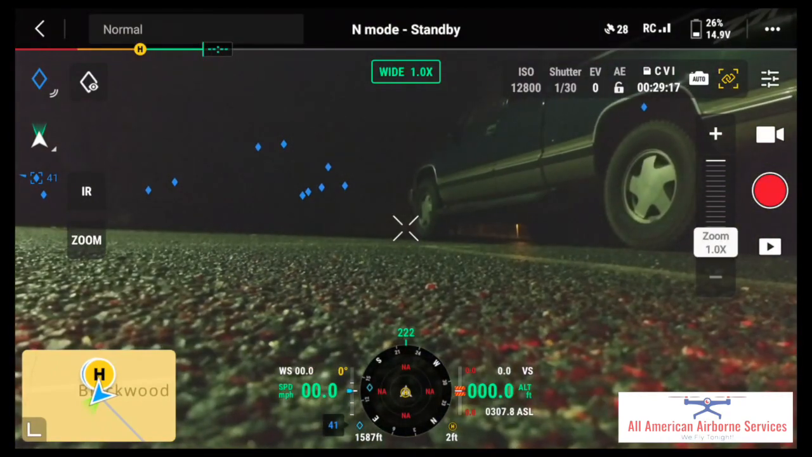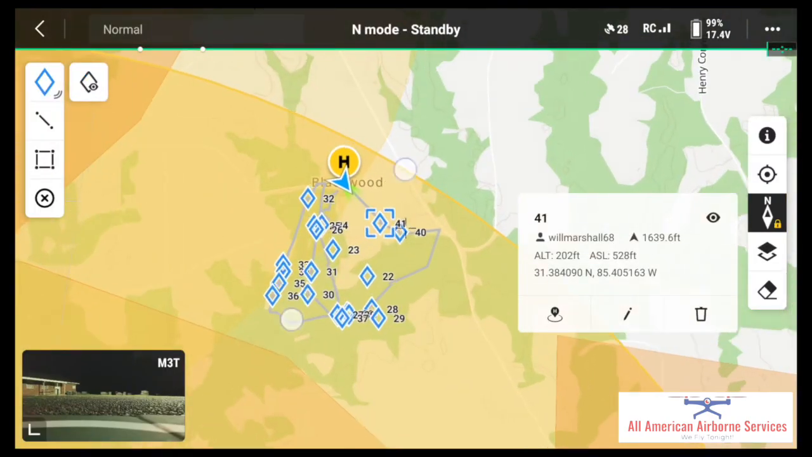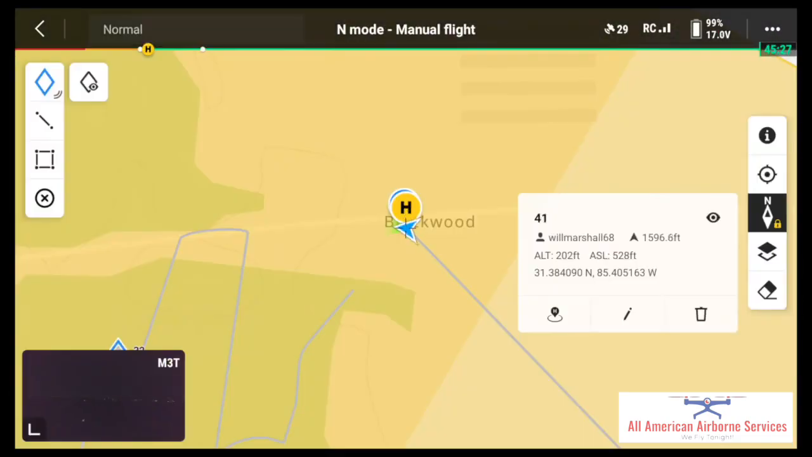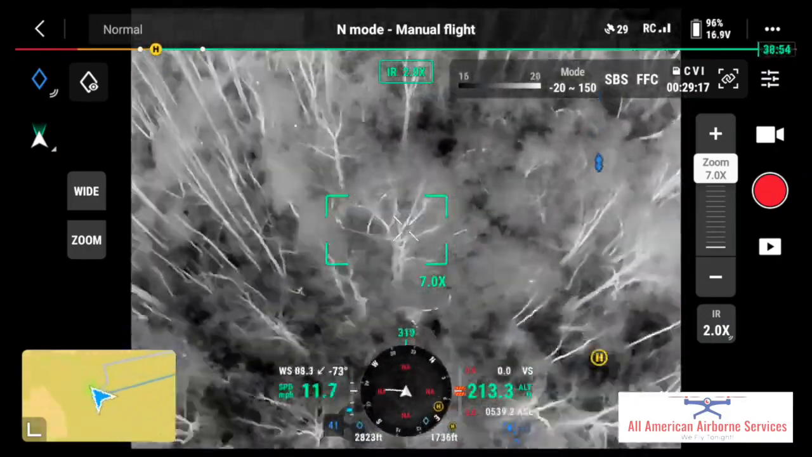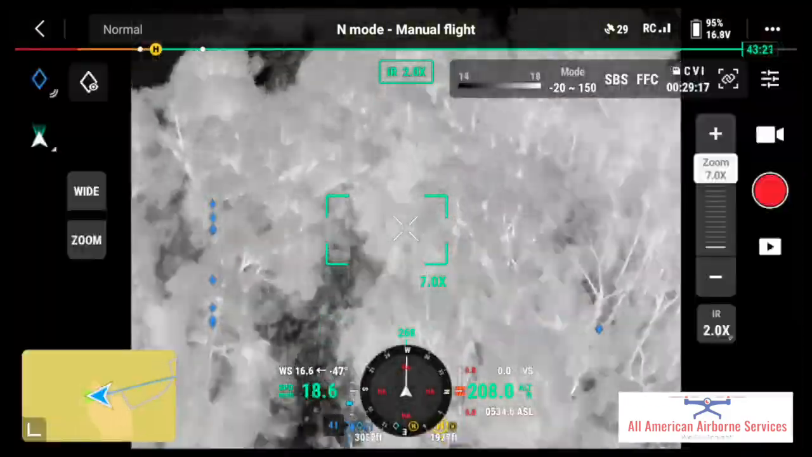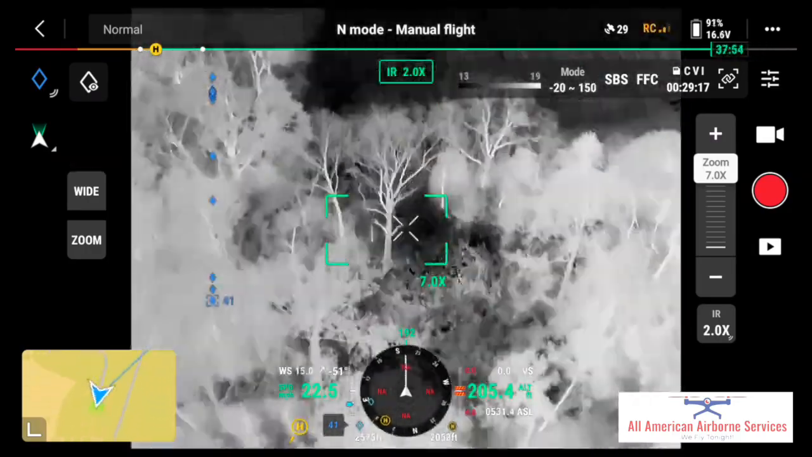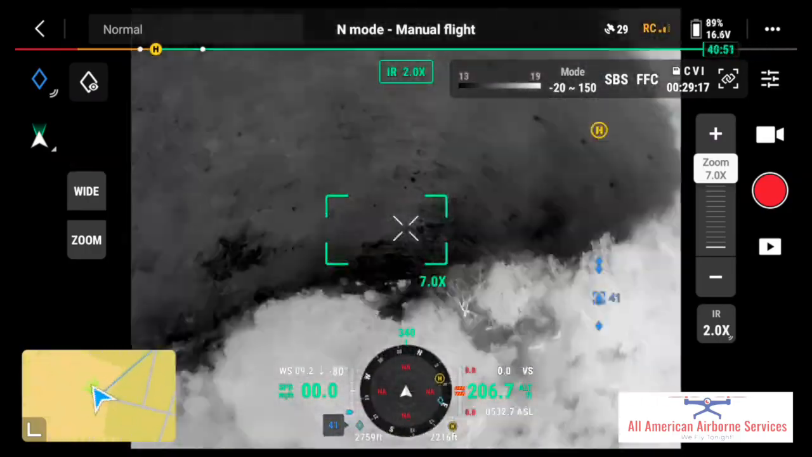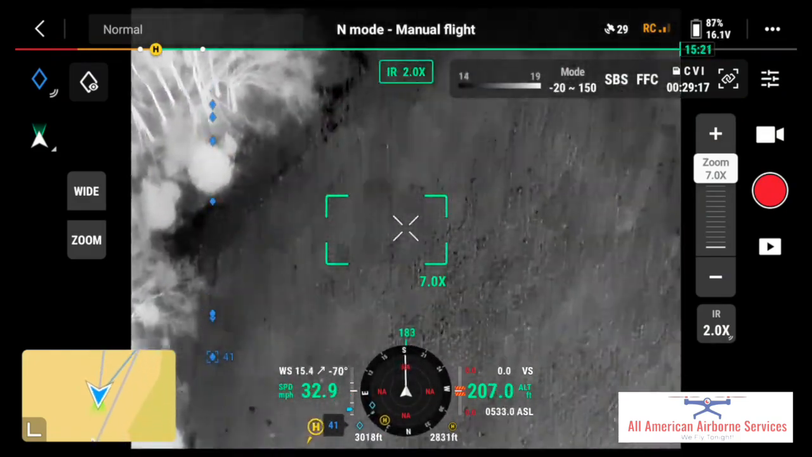All right, so coming into land and then taking off again for the next flight of the evening. You can see those diamonds are really starting to show up out there. I searched around in the woods for a long time looking and trying to find the deer, and them deer are out in the fields, and it becomes pretty obvious where the deer are.